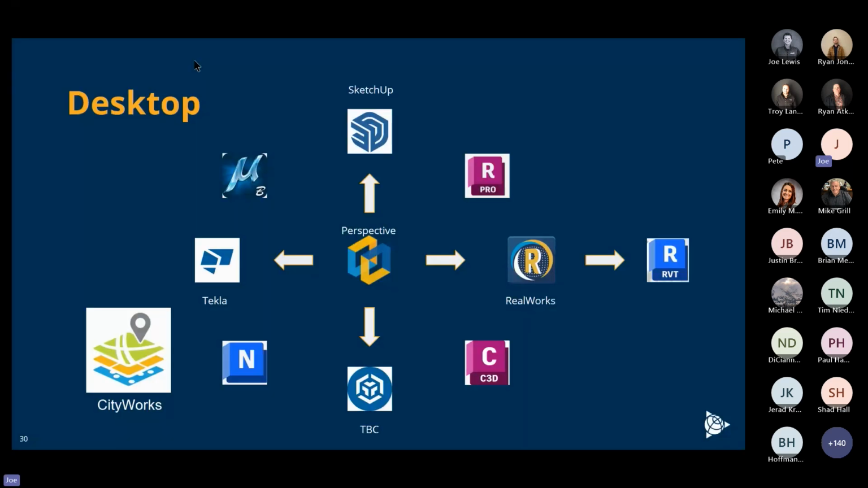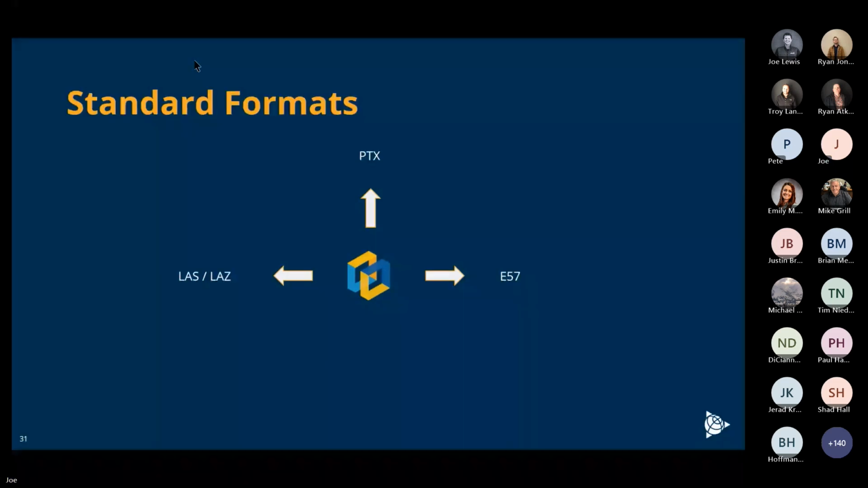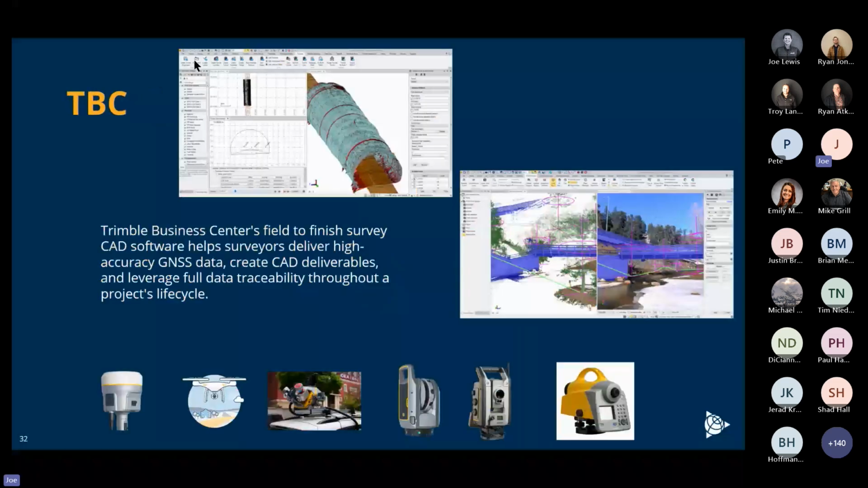Trimble has quite a few options. We also work with a number of CAD options. As far as the formats, we have all of the standard formats that you can export. Likewise, we can import those. The primary software we work with is Trimble Business Center. There's a scan module. Justin just spoke about some of the capabilities within TBC utilizing the mobile mapper. Lots of things such as being able to extract trees. You can extract many, many different features, line work, telephone lines, et cetera.